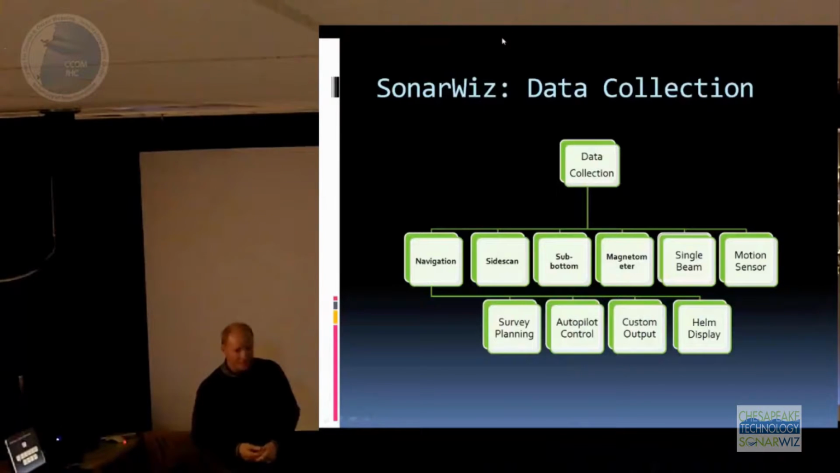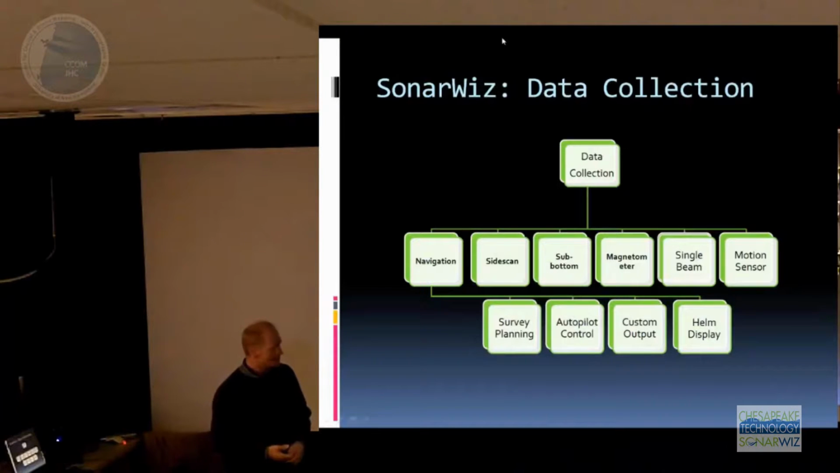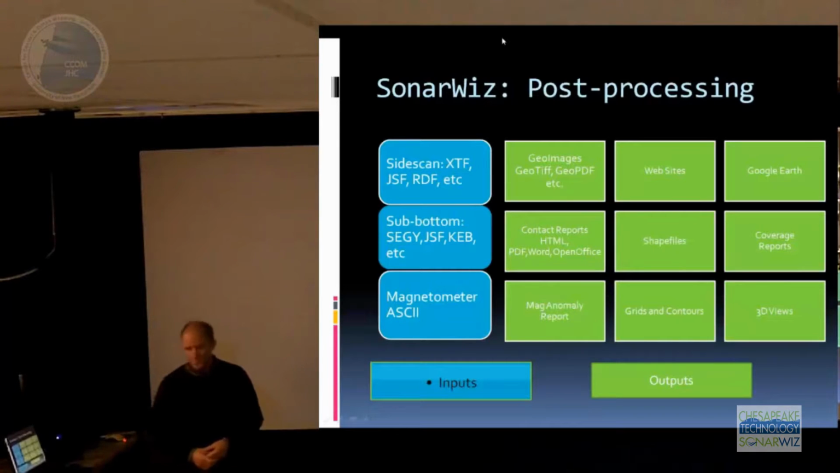And then finally, motion sensors. We added some support for bringing in the Octans and TSS, primarily for correcting the sub-bottom. We use that real-time heave compensation to do the sub-bottom correction. So that's just a kind of a block diagram of the data acquisition.